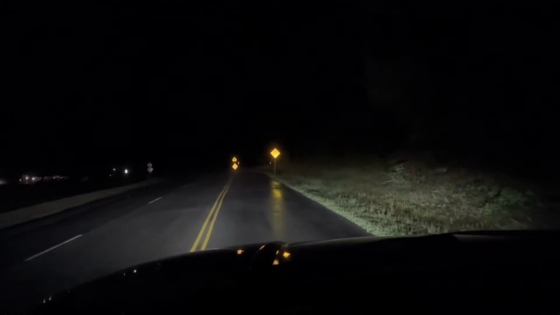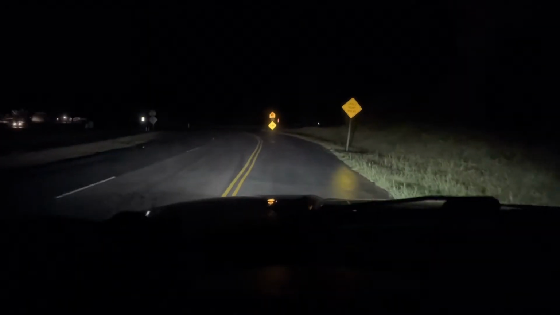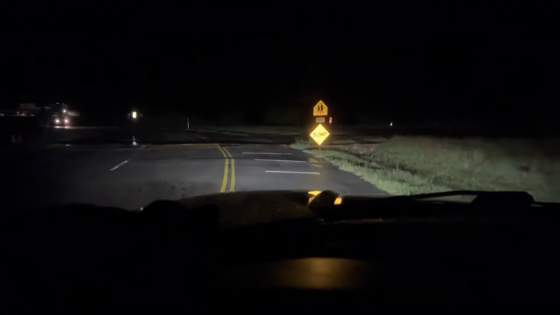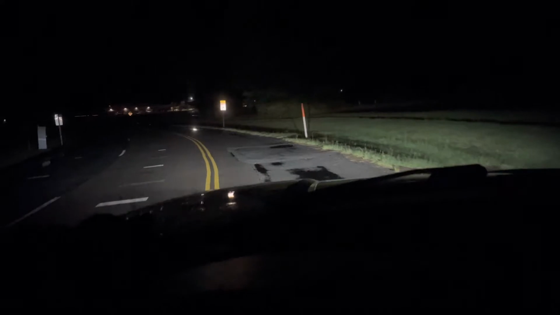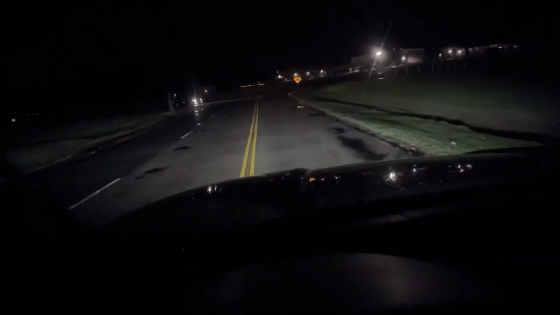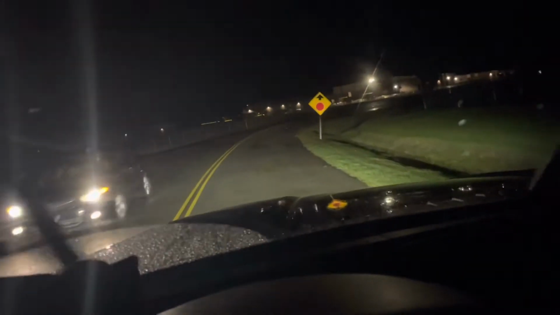Well, they're a lot brighter. The car right here, I don't know. Let's see if they flash me. Well, they are a lot brighter, and you can see off to the side a lot more. And just being fog lamps, I feel like I can't even see my low beams right now. I don't know where this road goes.